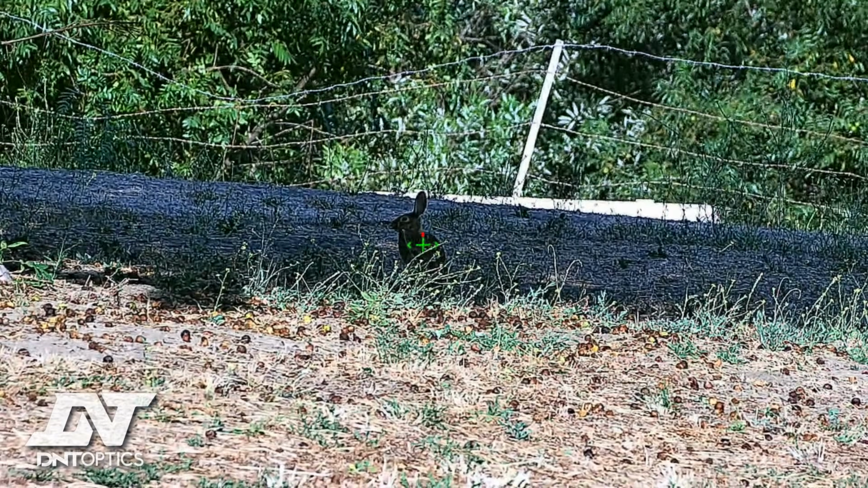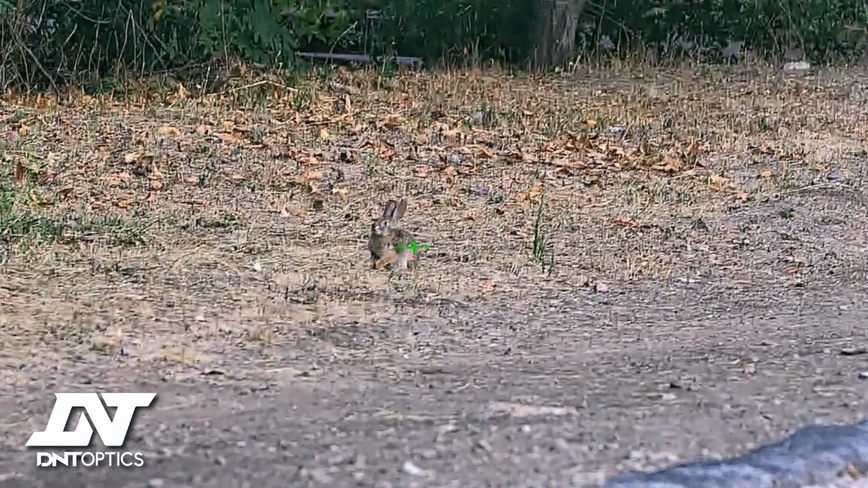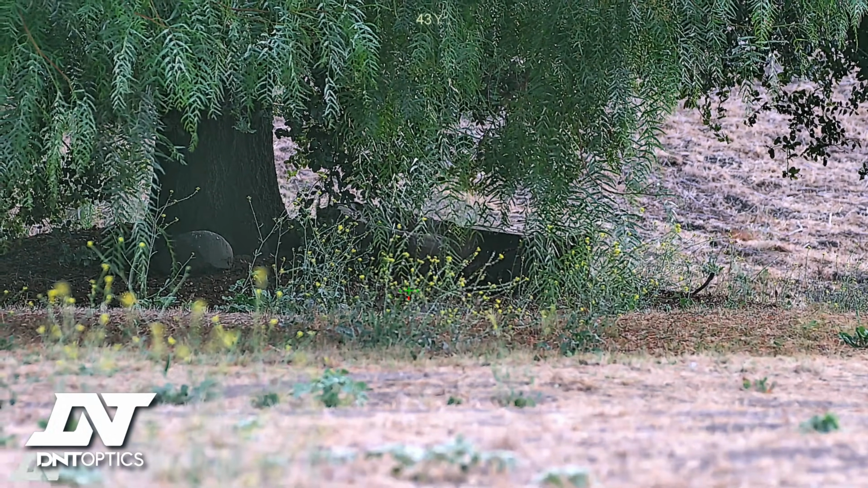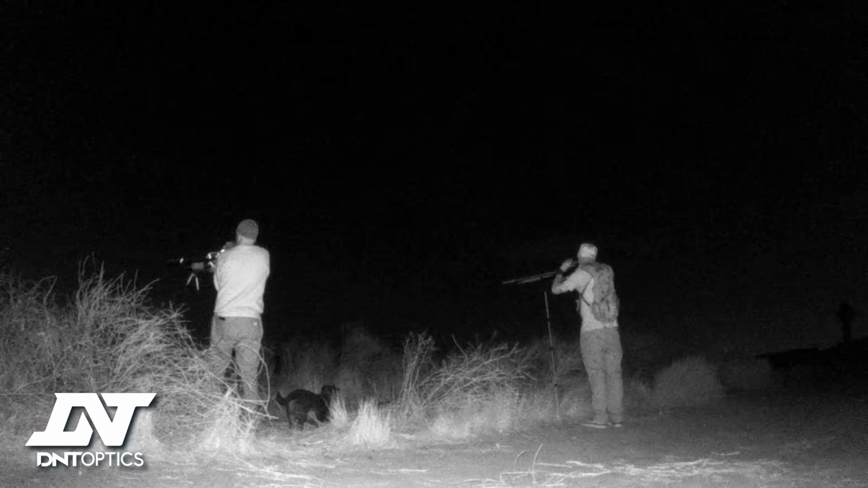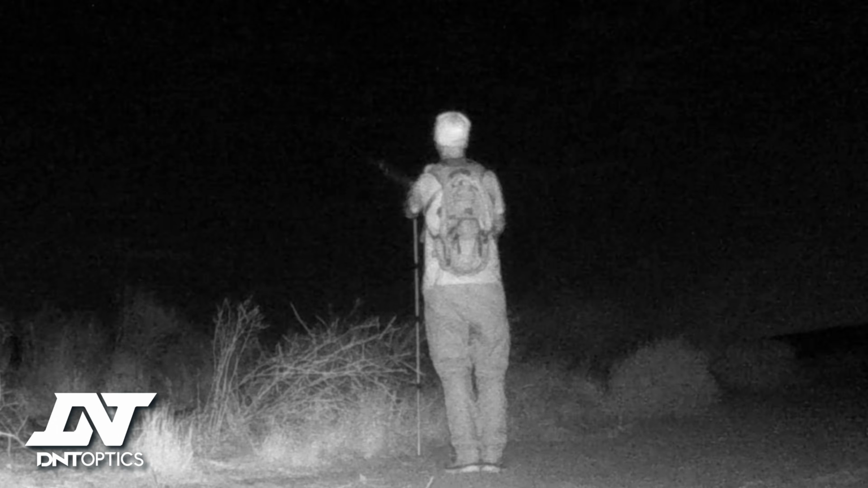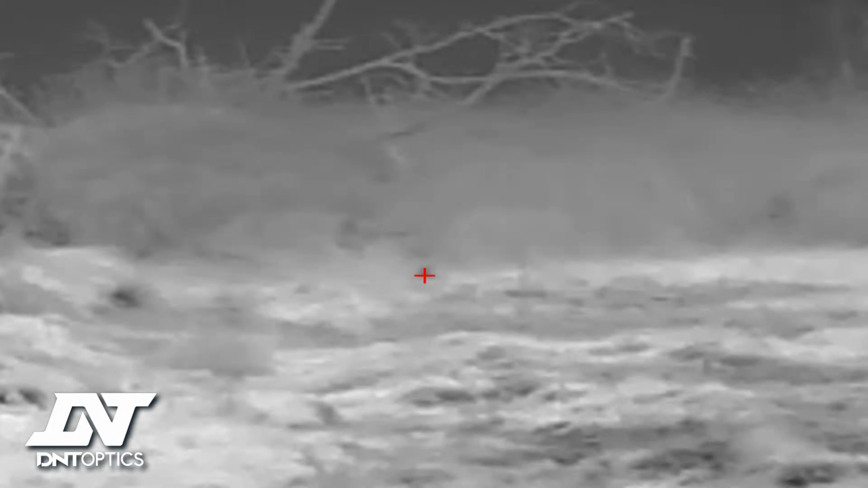One of the main reasons we get out in the field with these products is to really be able to test them under various different conditions. I was able to use this during the day on some rabbits, and then we used it into the night, and I was able to use the IR as well as the thermal. And so it was nice to get to try out all the different features. I've still got a lot more to figure out with it, but that's really part of getting out in the field and being able to use these.